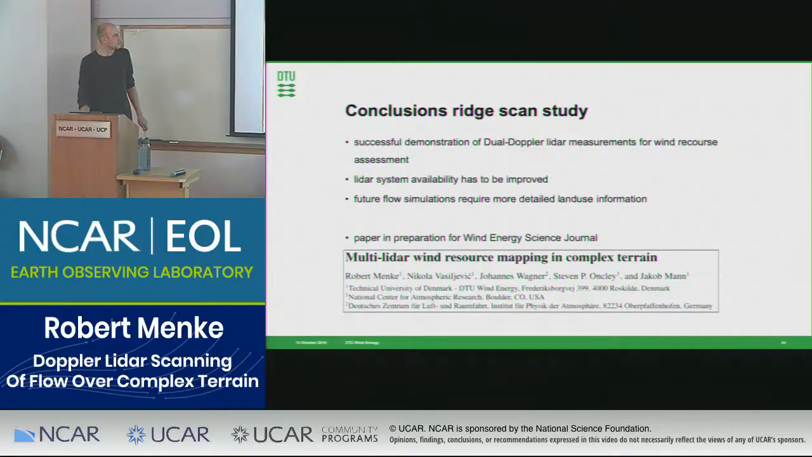And this work is now in preparation to be published in the Wind Energy Science journal, which we will hopefully submit soon, within the next 1 or 2 weeks. And you can see the co-authors: my supervisors, Nikola Vasilievich, Jakob Mann, and Johannes Wagner from DLR, and Steve, who helped me a lot with the analysis of the mast data, and also with figuring out how to interpret the lidar data I was seeing.